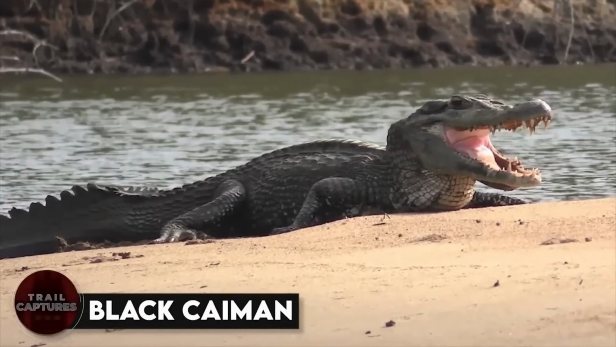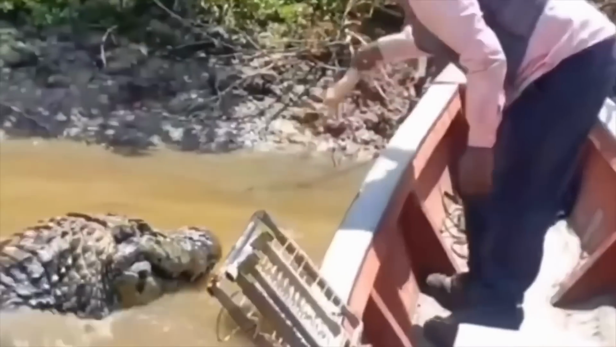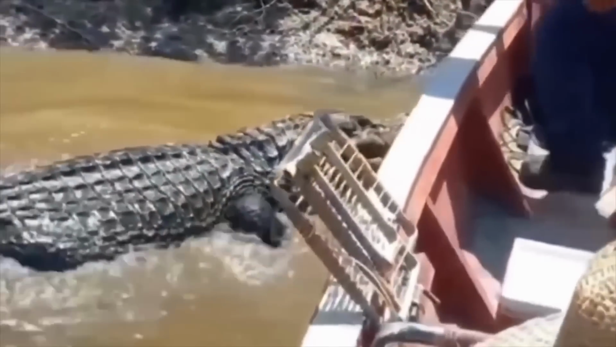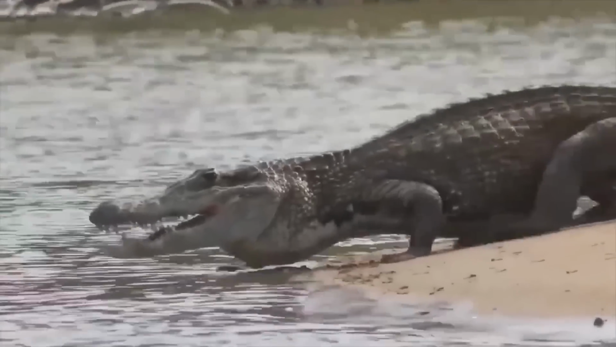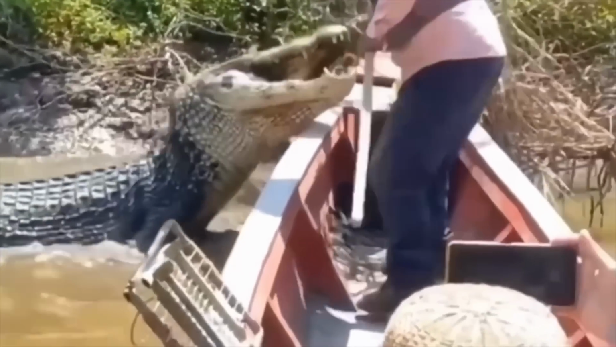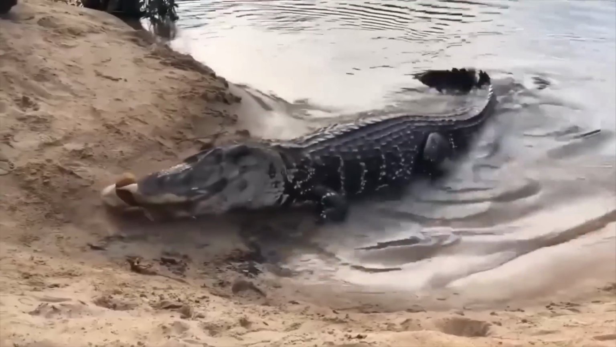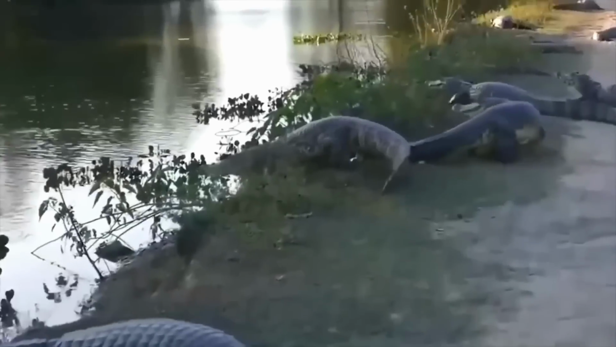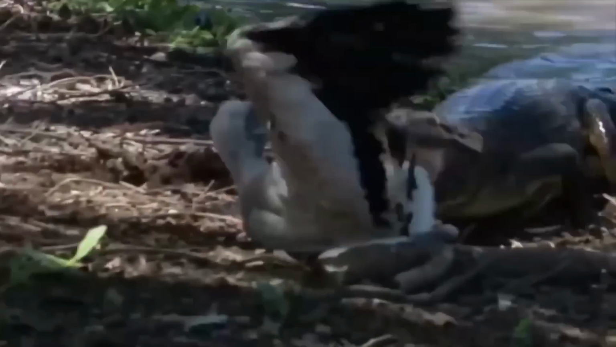Black Caiman. This crocodile is like the Hulk of the animal kingdom. It's one tough customer. And let me tell you, if you ever find yourself in its neck of the woods, you better watch your back. This bad boy has been known to attack humans, so you don't want to mess with it. I mean, just imagine coming face to face with a creature that's built like a tank, has jaws that could crush a car, and is just itching for a fight. Yeah, I think I'll pass on that one. So, if you're planning a trip to South America, make sure you steer clear of this feisty dude's territory.